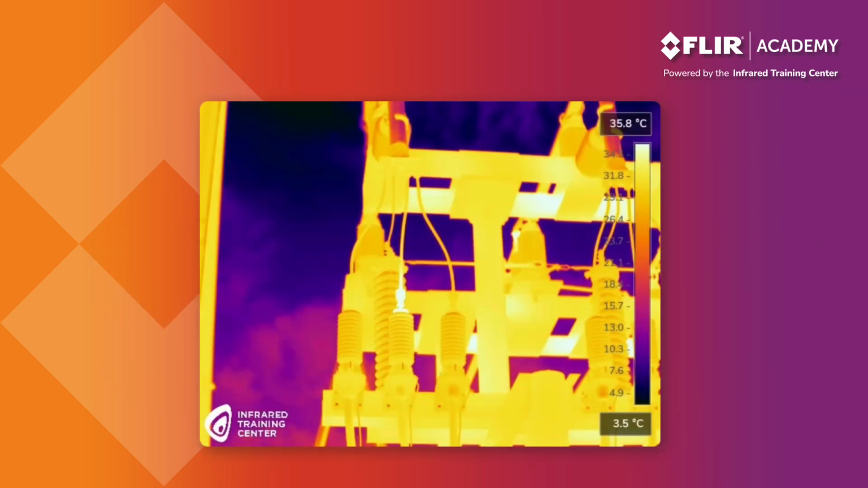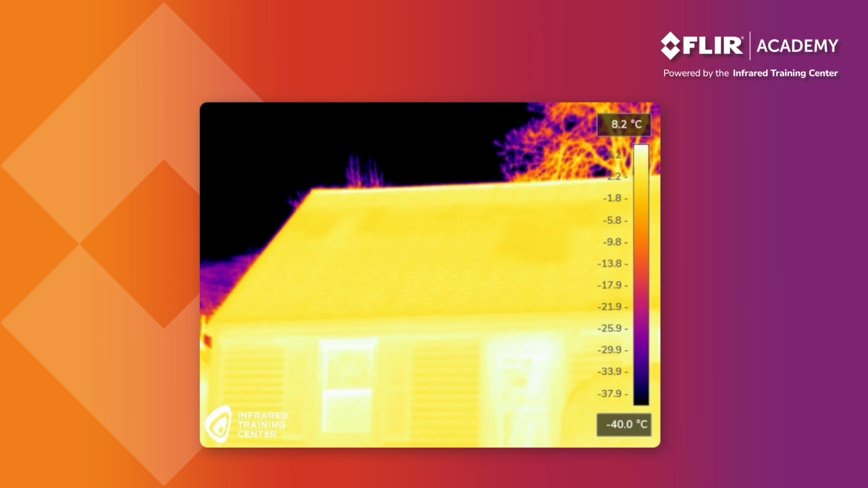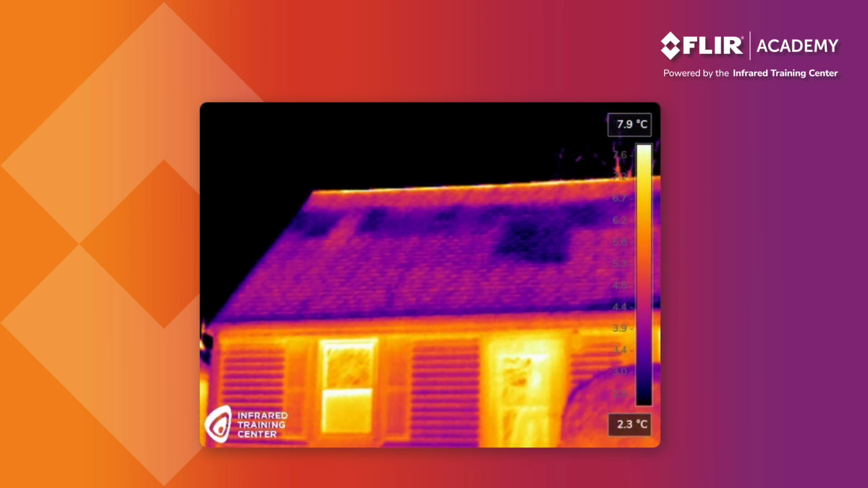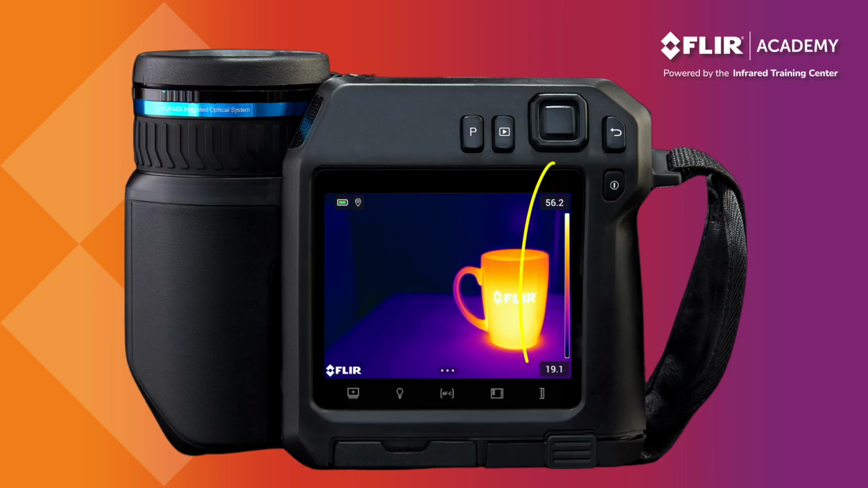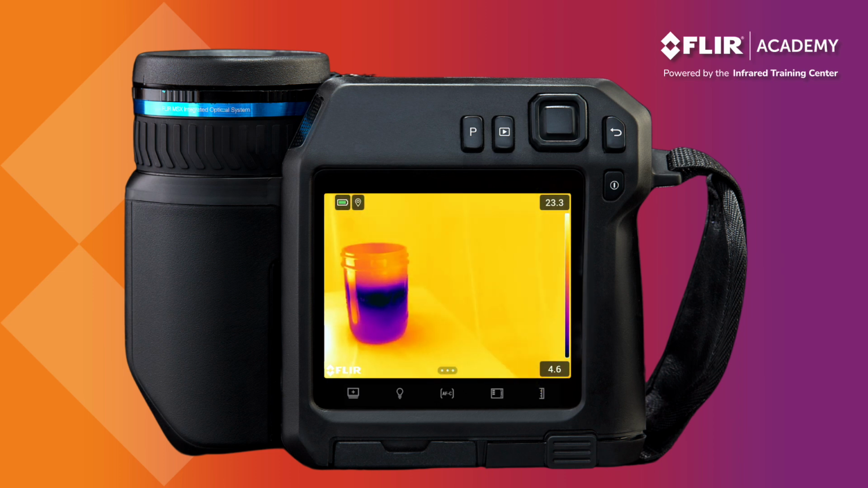Thermal tuning is the process of changing the temperature scale in the camera. This is what we call adjusting span and level. Modifying the scale changes the brightness and contrast of the thermal image, helping you better identify thermal anomalies on the target. The camera is typically set to automatic adjustment mode by default. This automatically changes the scale based on the hottest and coldest objects in the field of view.